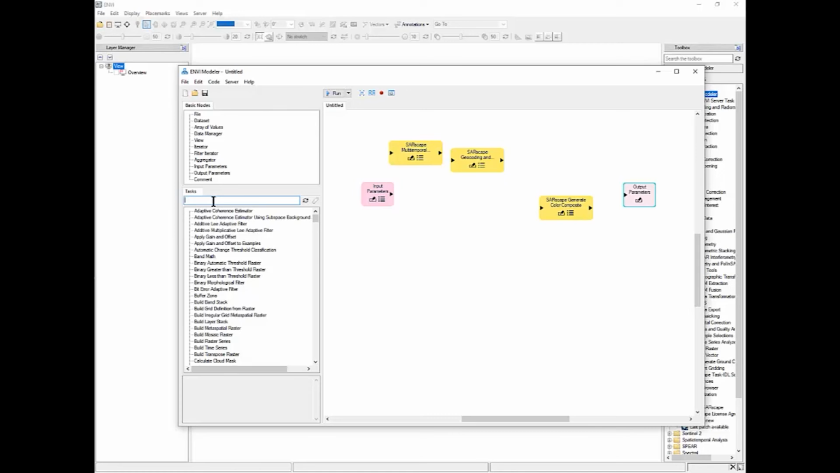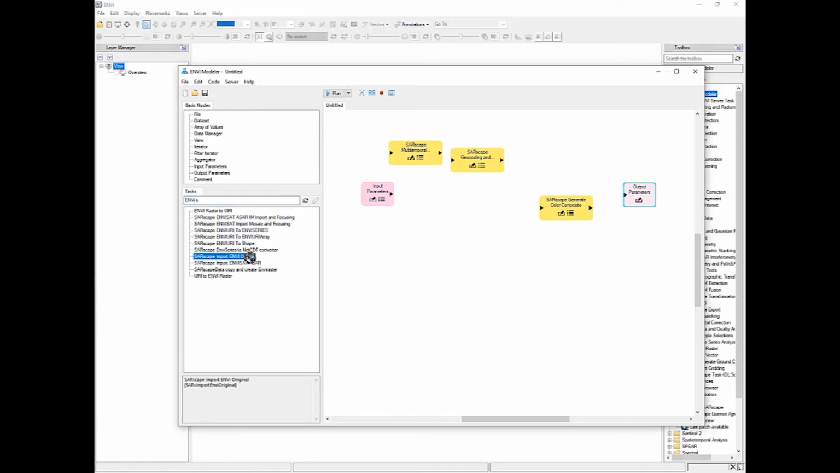Then we have to as well import and use inside our workflow a DEM. The DEM is in ENVI format, so we use a task to ingest an ENVI file format inside a SARscape processing chain,